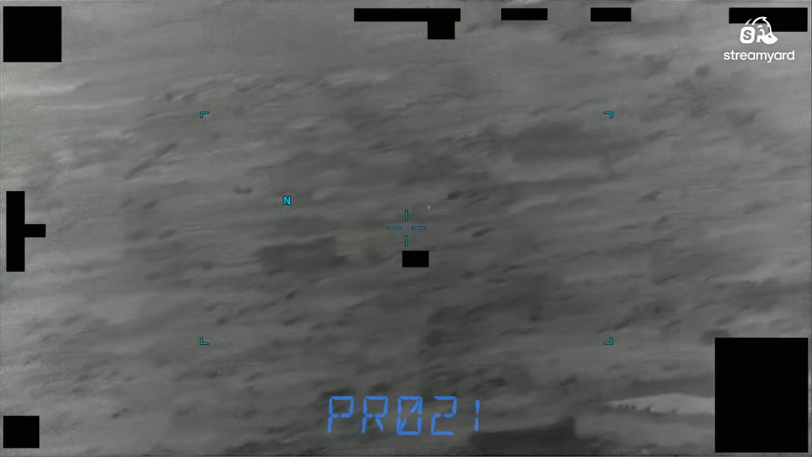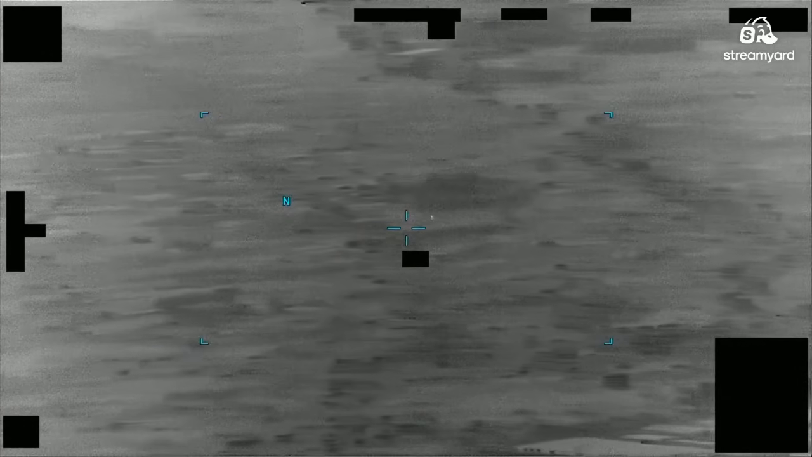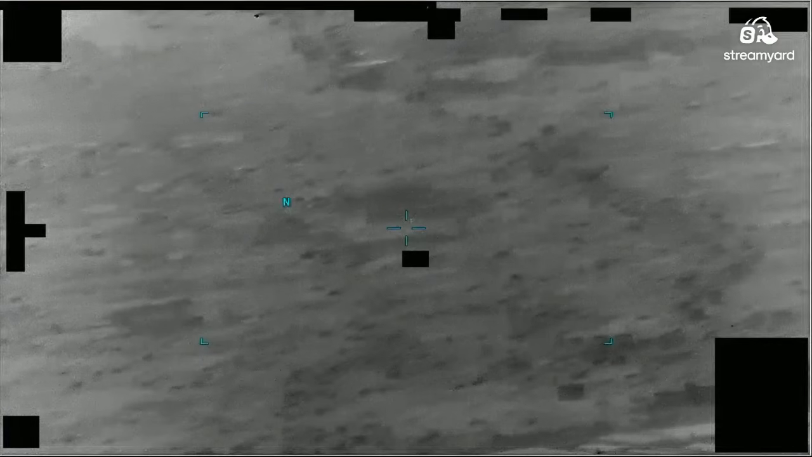Okay, now that's out of the way, let's go ahead and go to the videos. I don't quite know what this object is. It's white hot and it looks like La Bruja. So it's an interesting comparison.